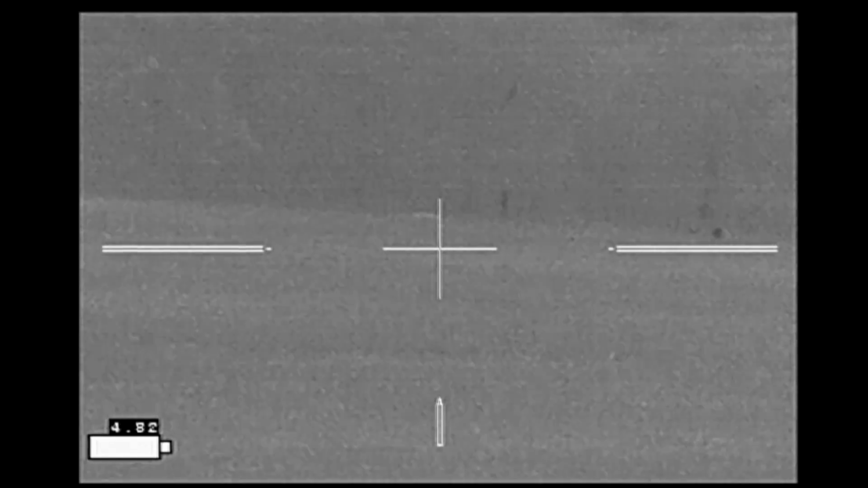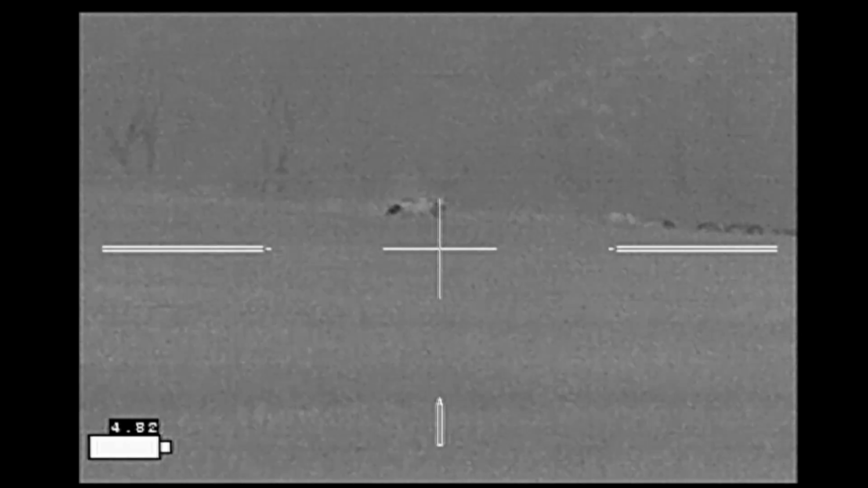Sounder, one big one, a couple mediums, and some piglets. Moving right to left.